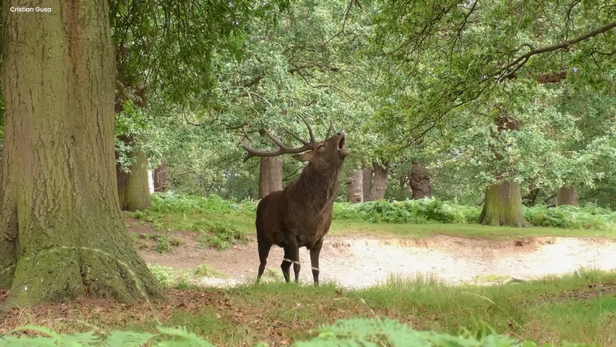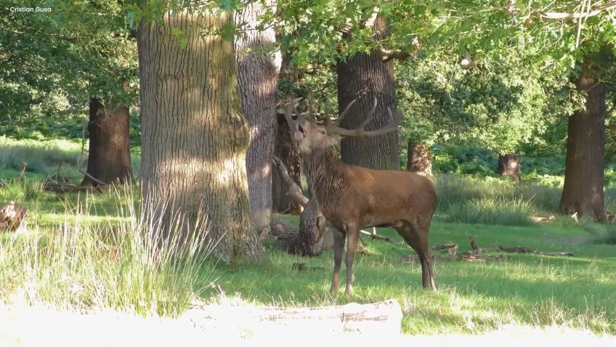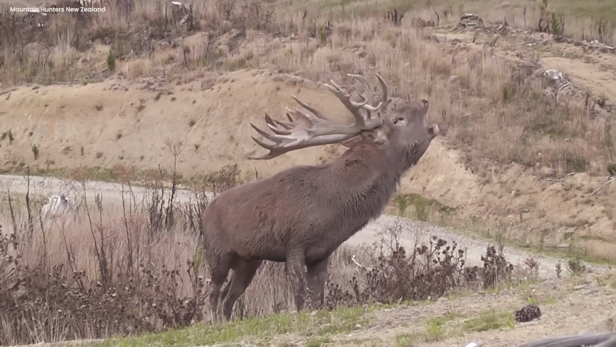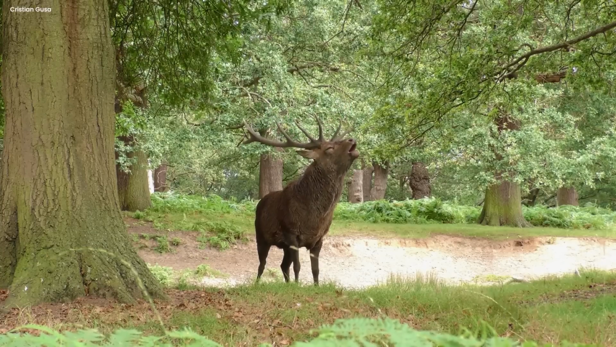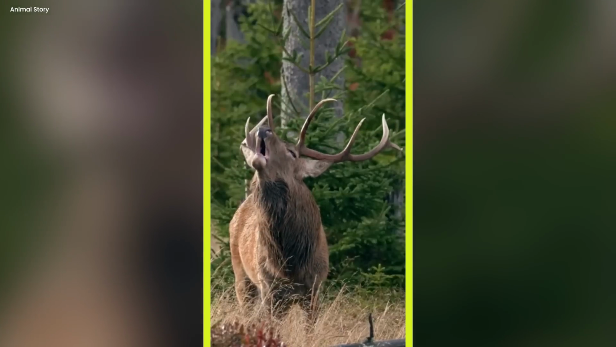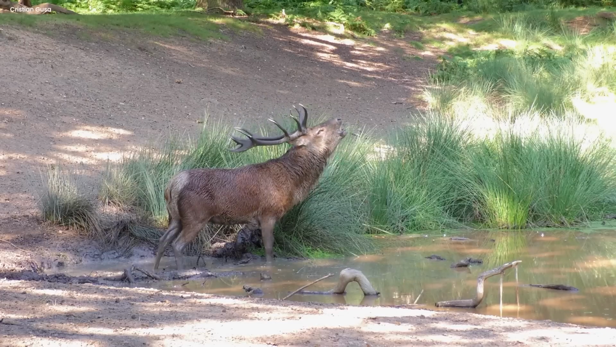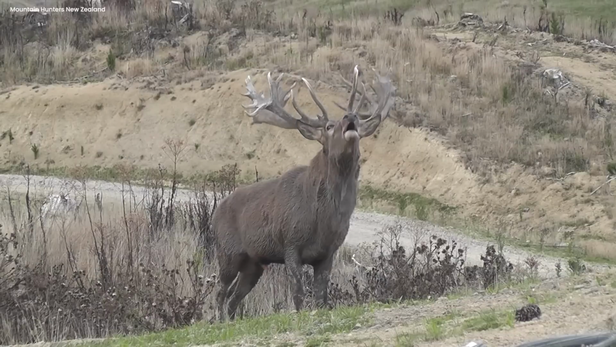At that moment, the whole forest felt still, as if amazed by the stag's loud call. The camera, like a quiet watcher, filmed the strong and wild beauty of the moment. The sounds of the forest leaves moving and birds singing far away mixed with the stag's roar, making a wild music. It was a moment frozen in time, a video of nature's greatness, as the stag's roar echoed through the day, leaving a big mark on the calm forest.